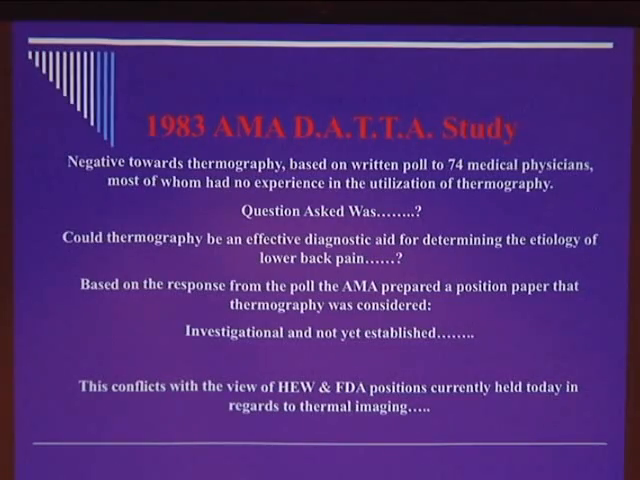because one of the keys to thermal imaging is quality control. Dr. Moskowitz and I talked about this earlier. If there's a downside to thermography, it's that it takes a lot of time and trouble to do. You've got to have a room that's 68 degrees. It has to be free of ambient light. It has to be free of draft.